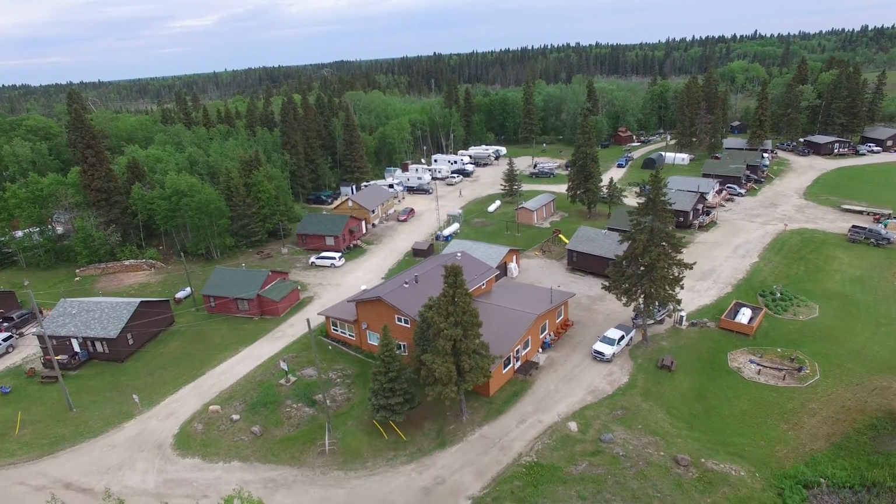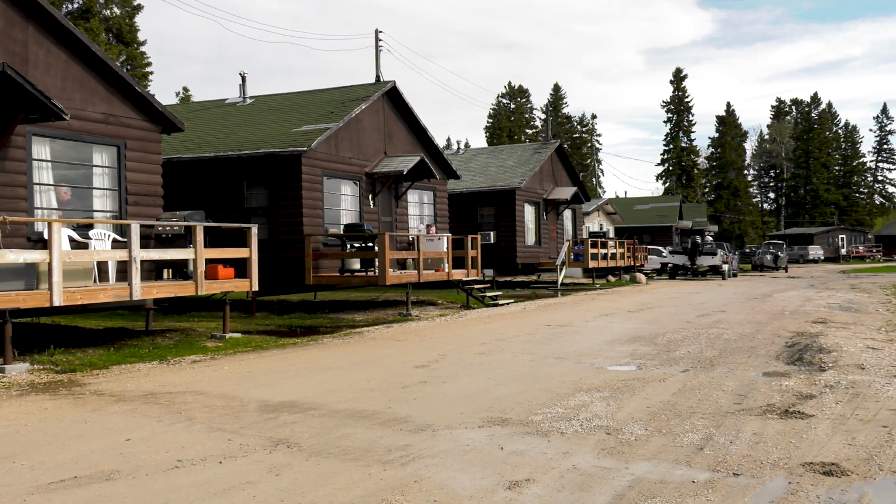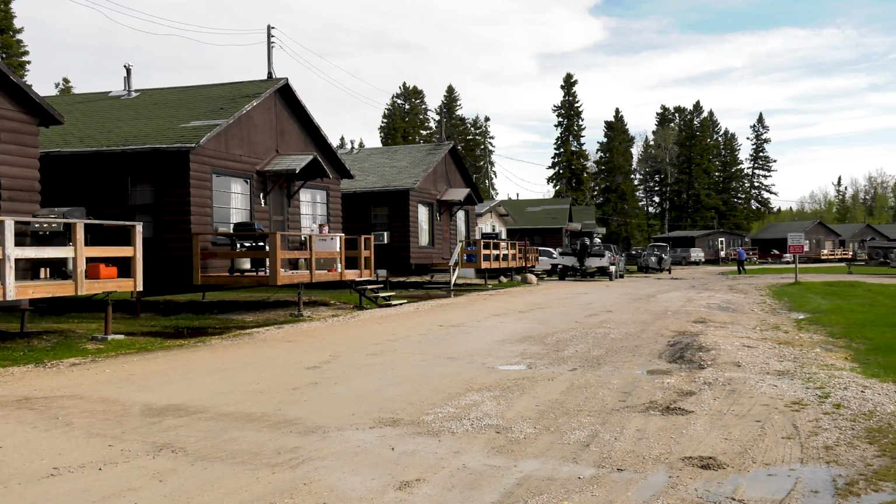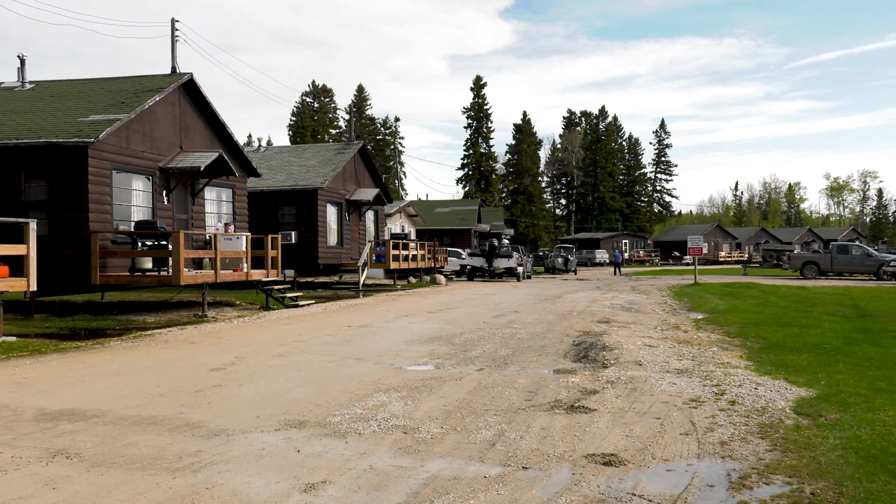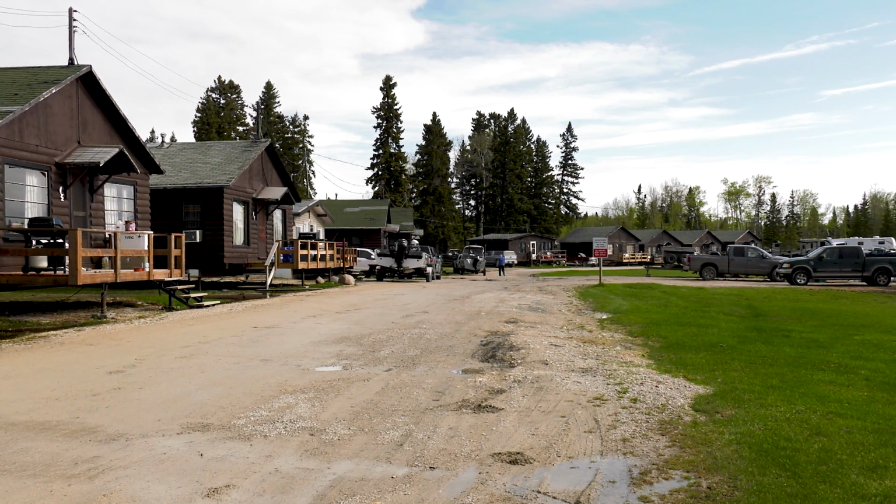We're on a property here about 16.5 acres. We've got 16 cabins, as well as about 16 RV sites, some seasonal, some are just a come and go. But we offer summer and winter accommodations, so we do the summer fishing, ice fishing, amenities.